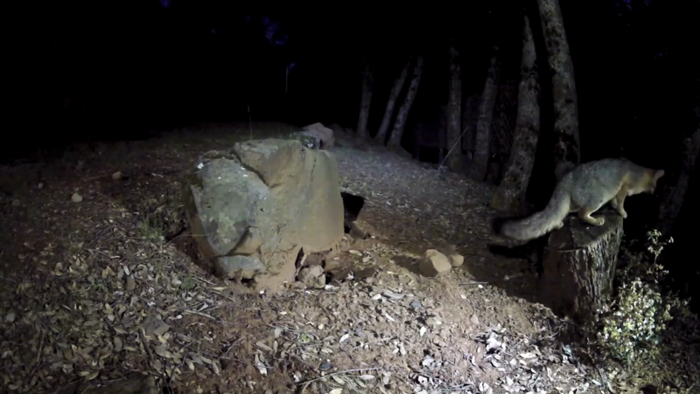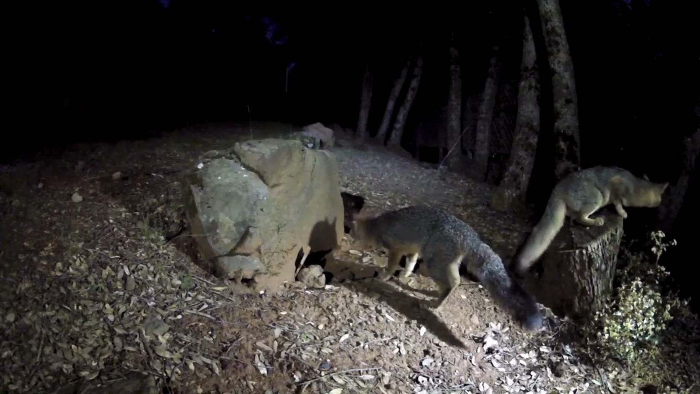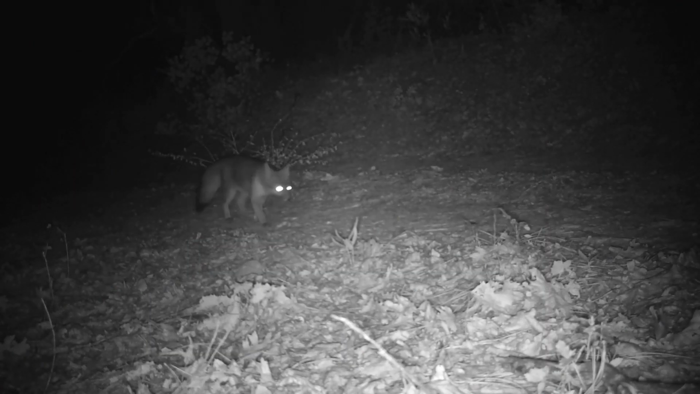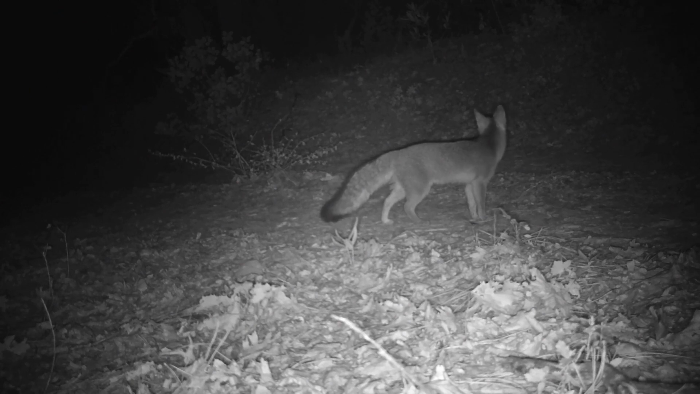Minutes later, her mate arrives. And then the young adult, probably a daughter from last year's litter. Gray foxes often forage independently, but seem to keep track of each other's whereabouts. When separated, they may signal their location by barking.